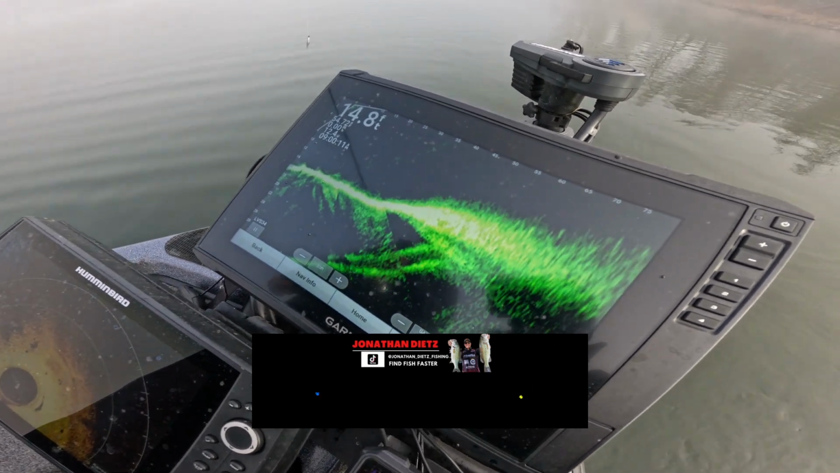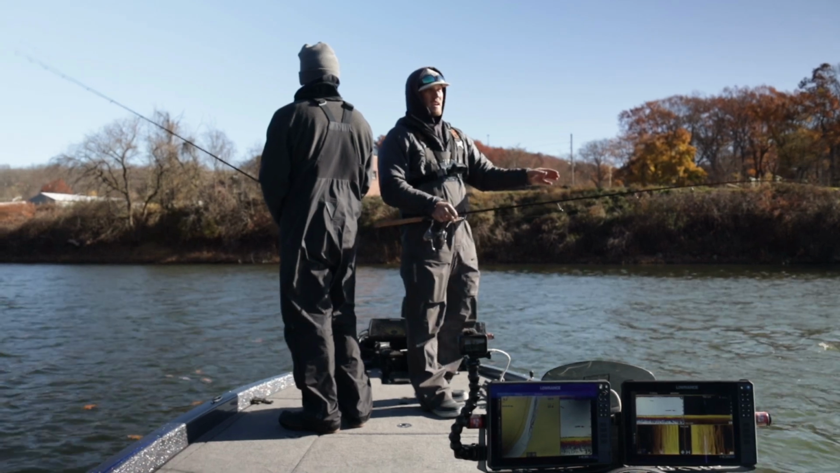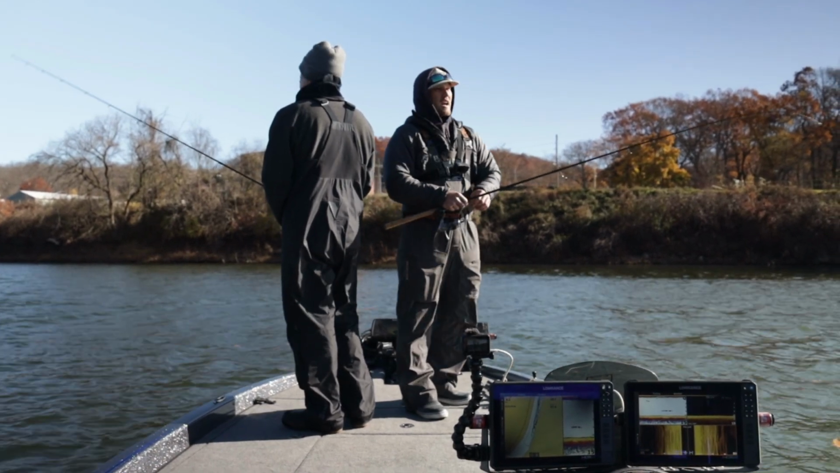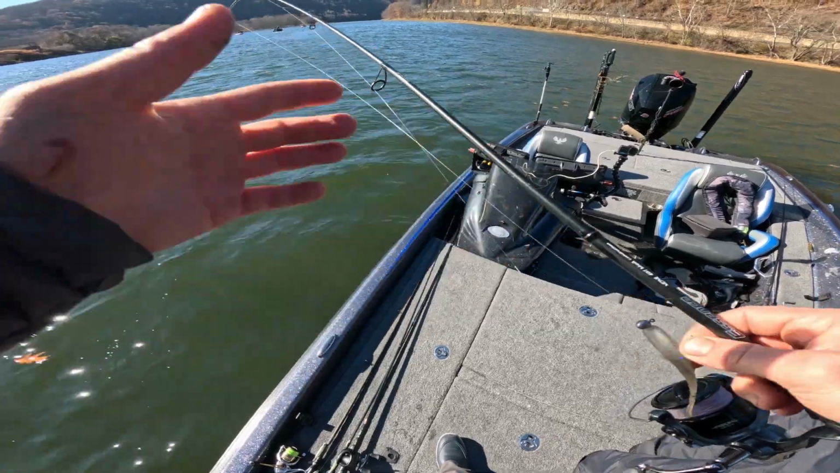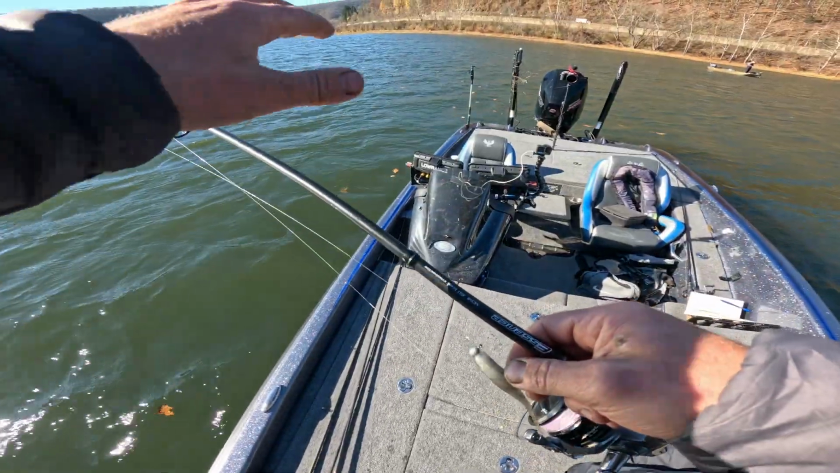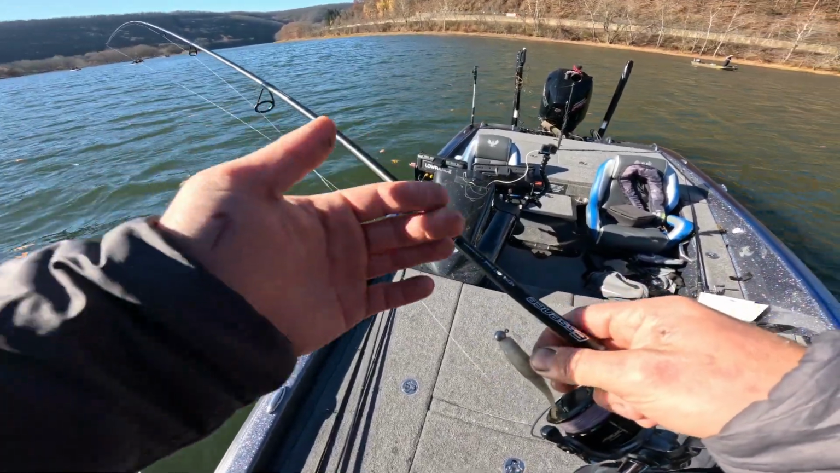But as you can see right now, the current is actually pushing us upstream instead of downstream. And so this is pretty much every river fisherman's worst nightmare, because as the current's coming down, that's how you want your bait to be fished. But since the wind is pushing us up and we have pretty much no current coming down, we're going opposite of what these fish really want.